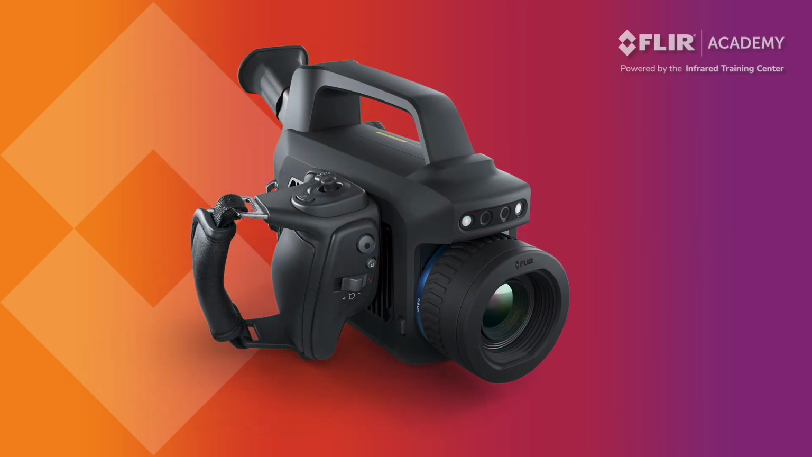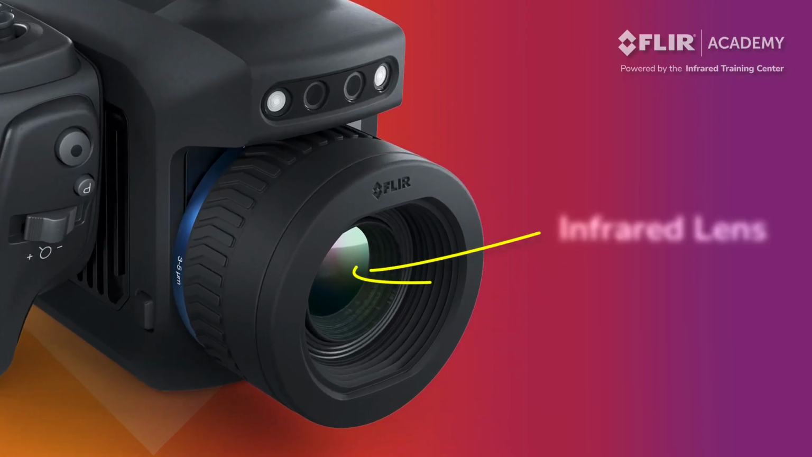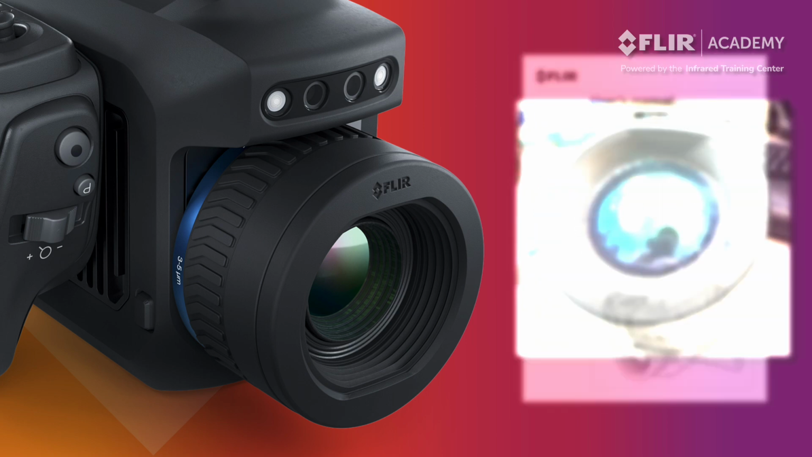While we're waiting for the thermal imager to cool down, let's review the various control buttons and other elements found on the camera housing. On the front of the thermal imager is the infrared camera lens. Avoid touching the lens as it has a special coating that plays an important role in the camera's ability to see thermal radiation. If this coating gets damaged or worn off, it can affect image quality and temperature accuracy.